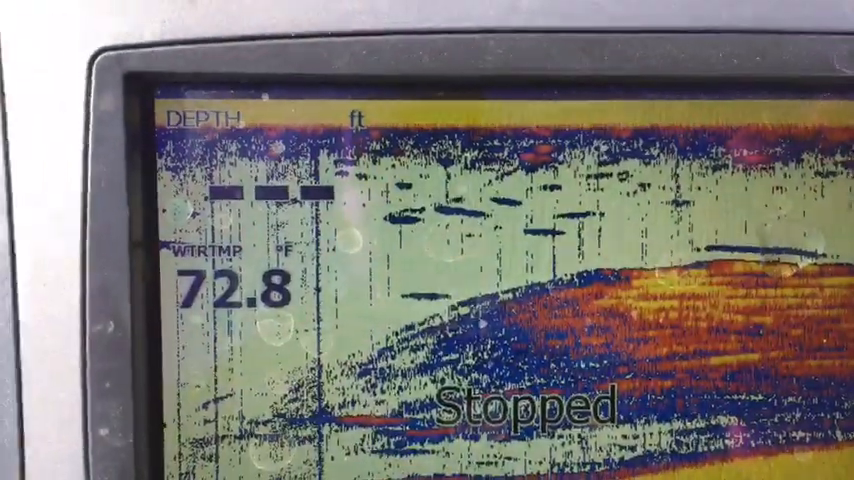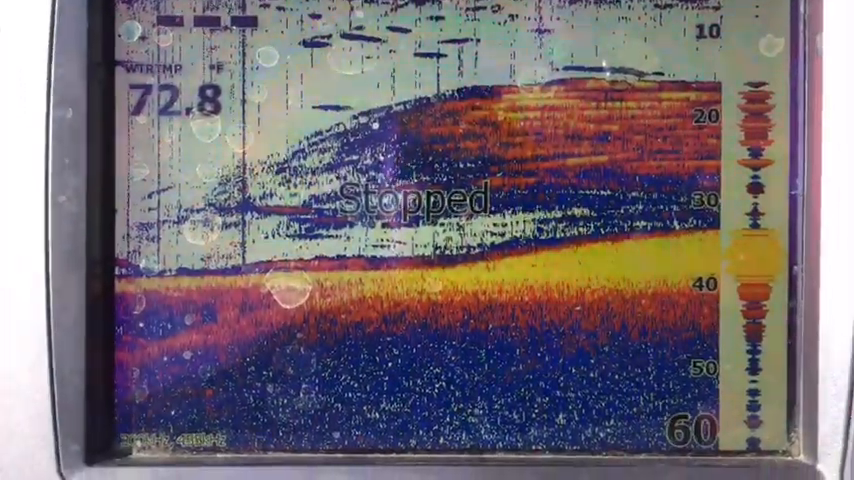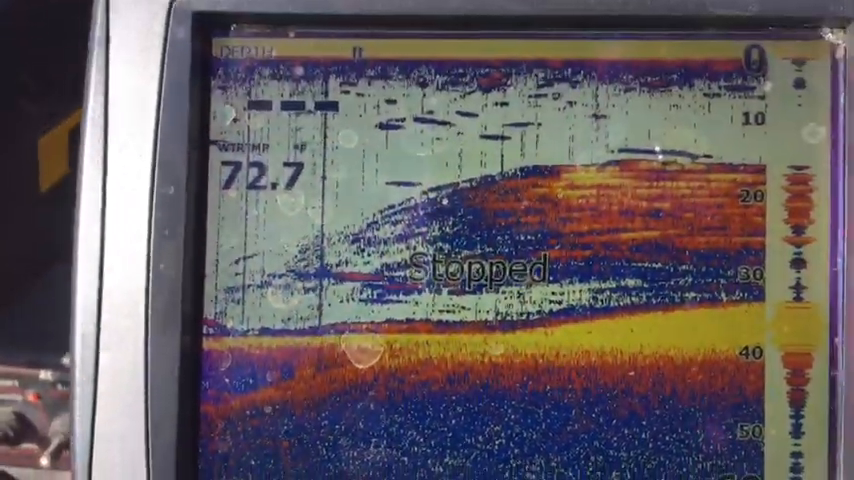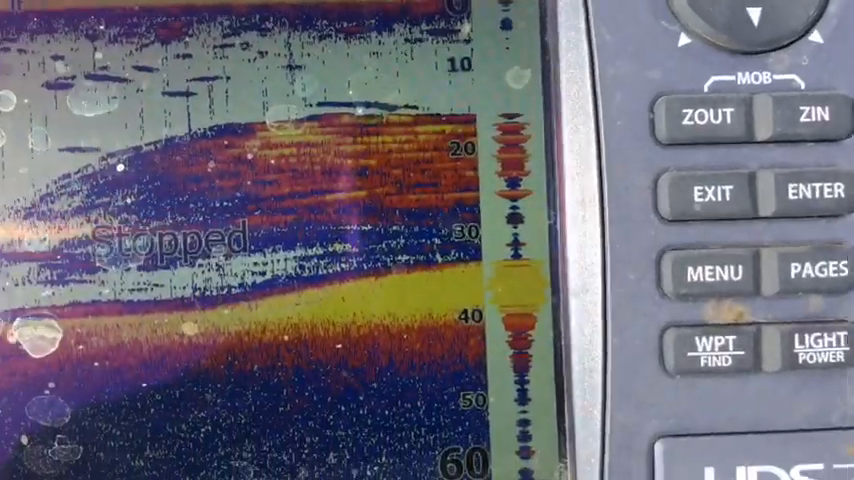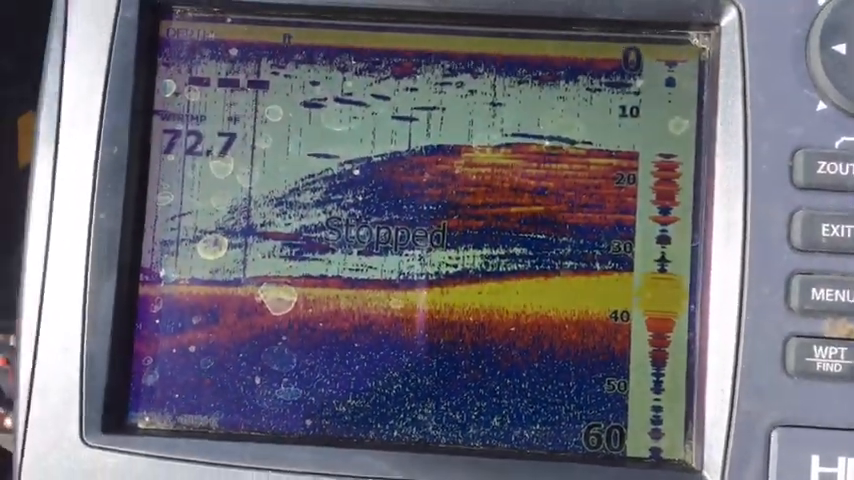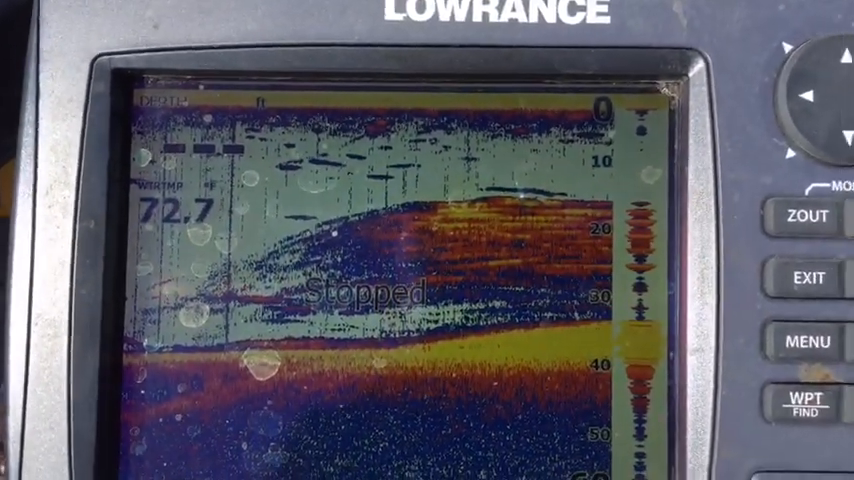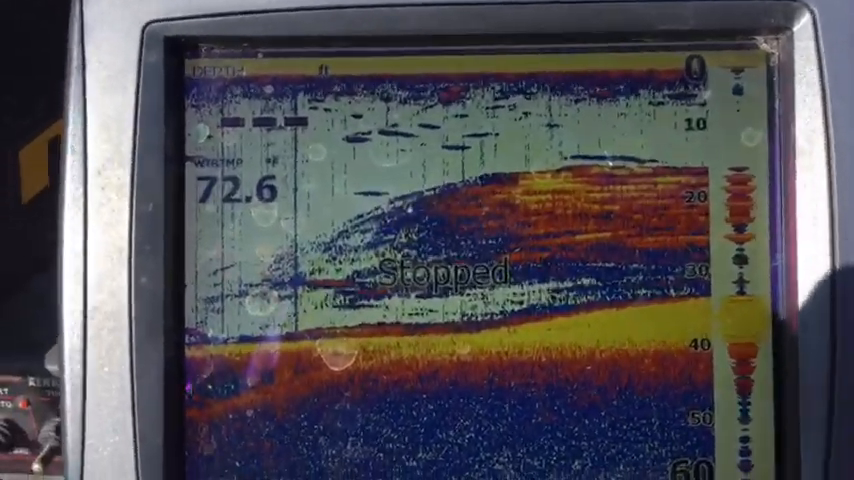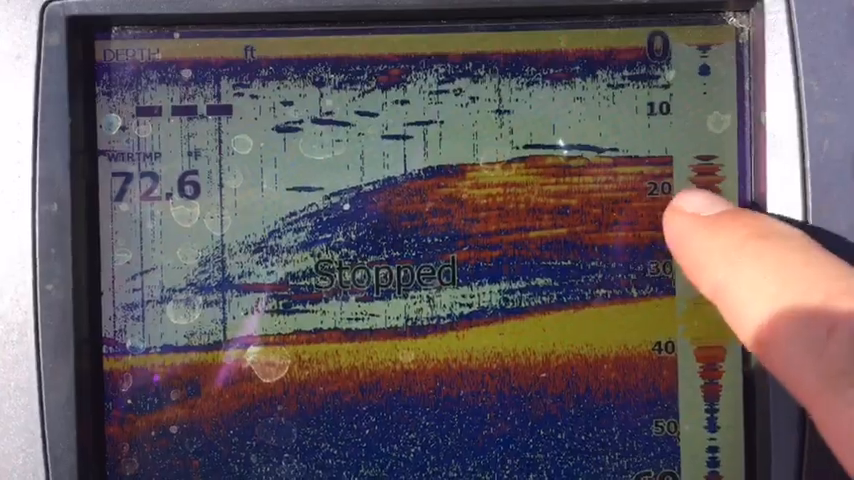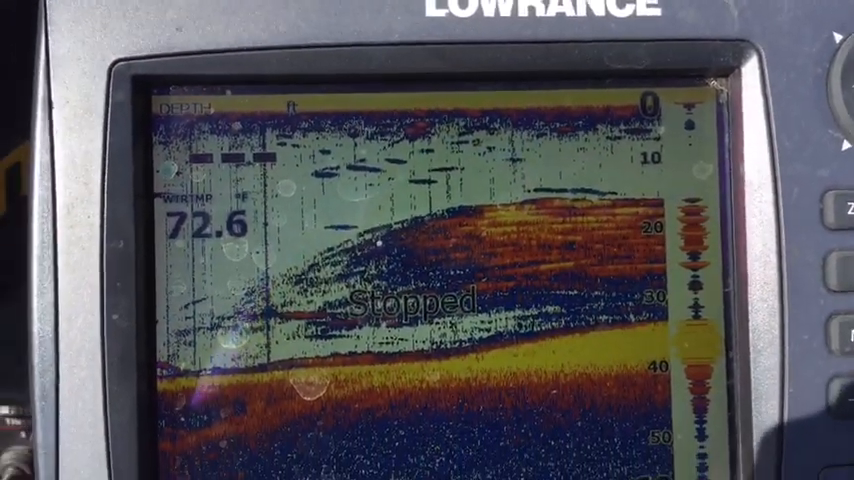The water temperature is about 50 degrees here on Grand Lake, northeast Oklahoma right now. We were about 32, 35 foot, and that's what the school looked like when I caught the fish out of it. All I did was drop it down, you saw me, to about right in here, what I'm figuring was about 15, 20 foot. And bingo, that's when that crappie hit me.